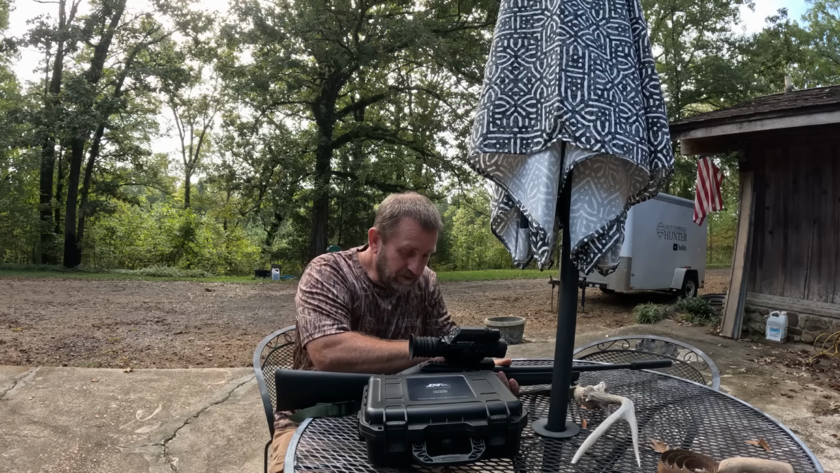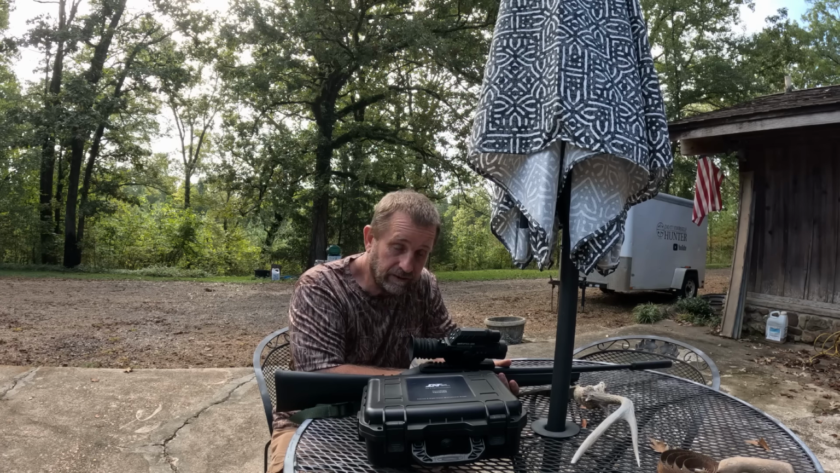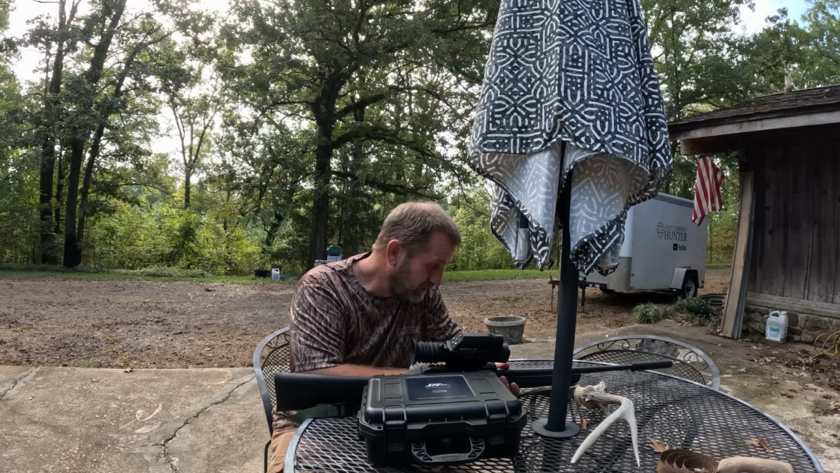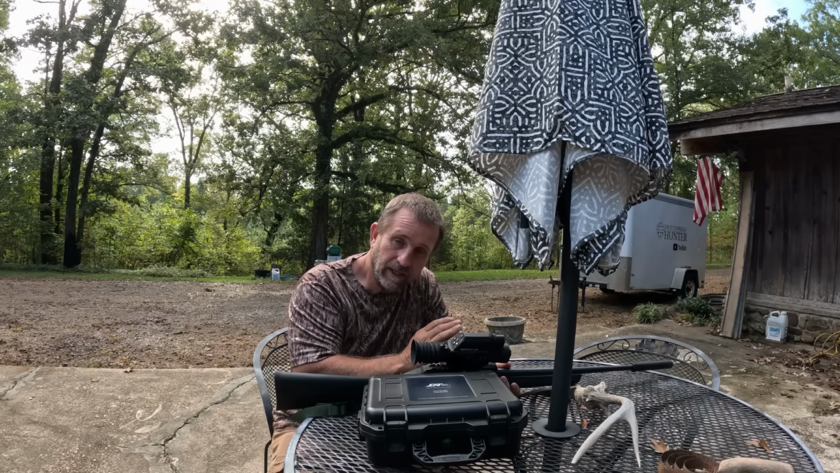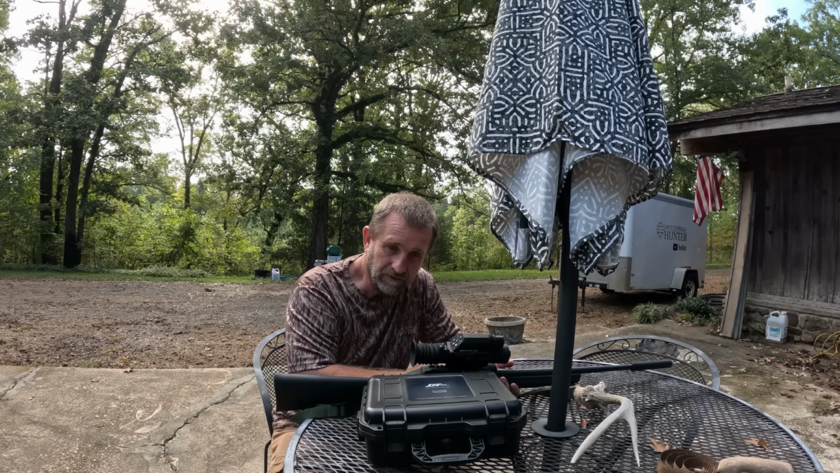What I wanted this thing for is a feeder I've had out on a place where I've been trying to pull some hogs in. It's on some private ground right next to some public, and you can't hunt that public at night. The landowner let me put a feeder on there to try to pull those wild hogs out. Hadn't had them come out yet, but it's just a matter of time. But man, I've had a ton of coons. Any of y'all that feed corn for deer know what I'm talking about.